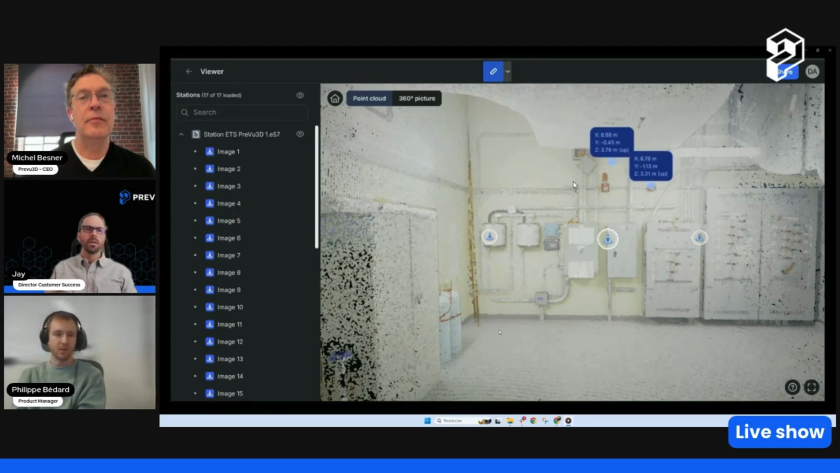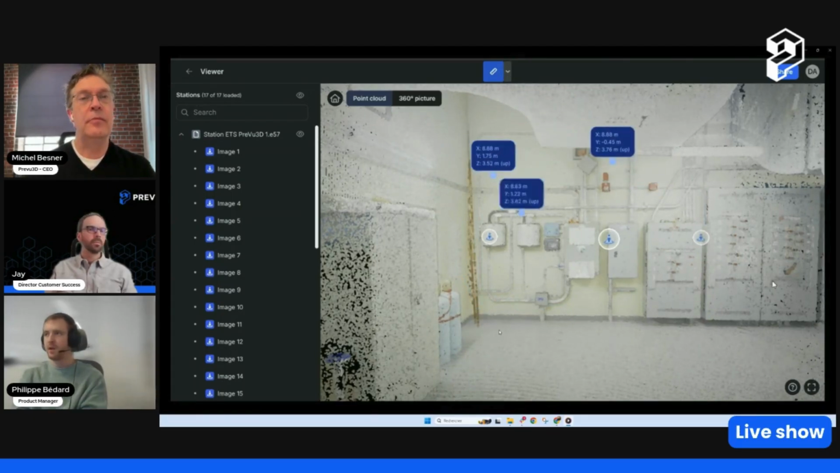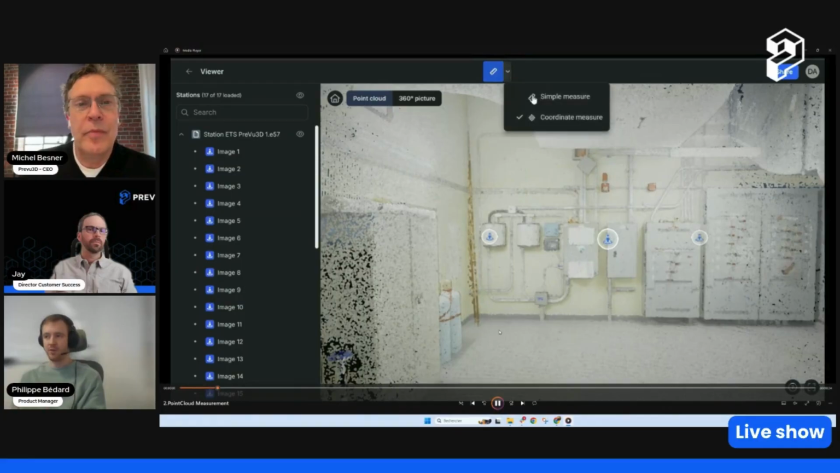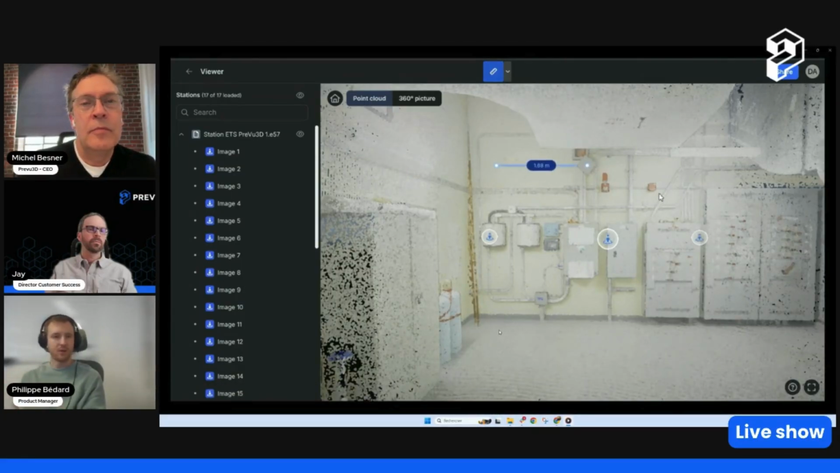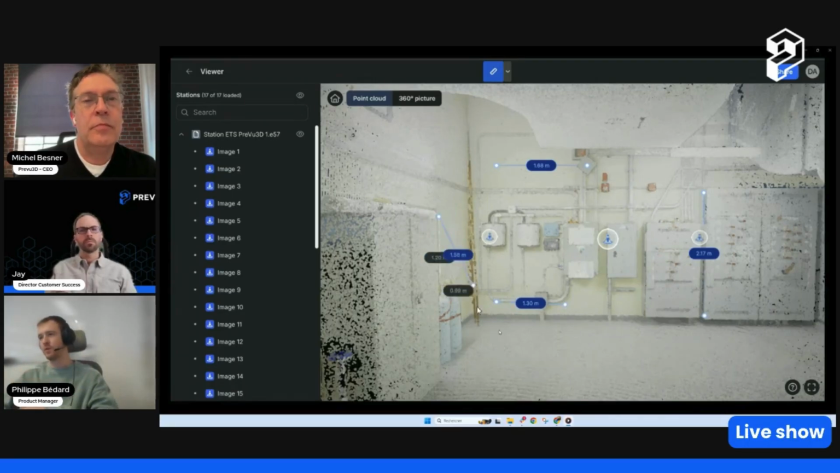Yeah, it's also possible to pick the coordinate system. So even before creating, let's say, a mesh version of your point cloud, it can be relevant to check your coordinates and make sure you are using the right coordinate system. You can pick control points from your point cloud and make sure that they match coordinates-wise. So it can be quite useful on that side as well.